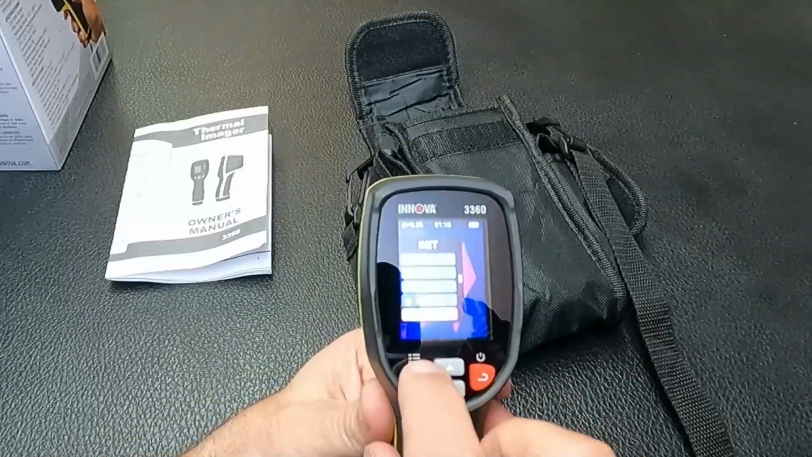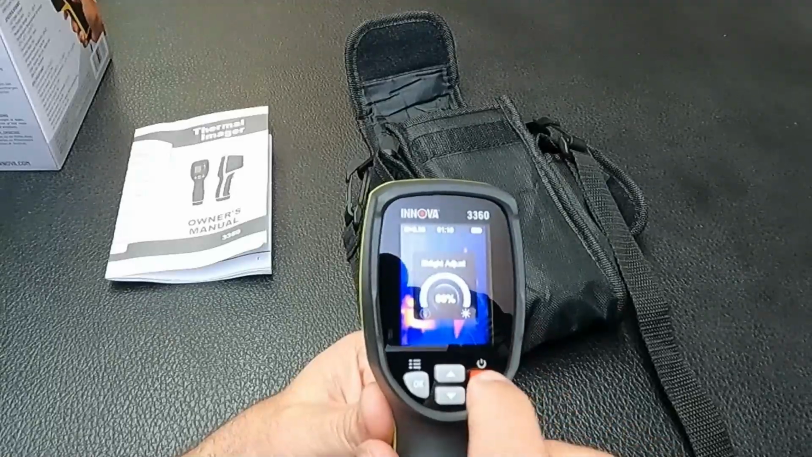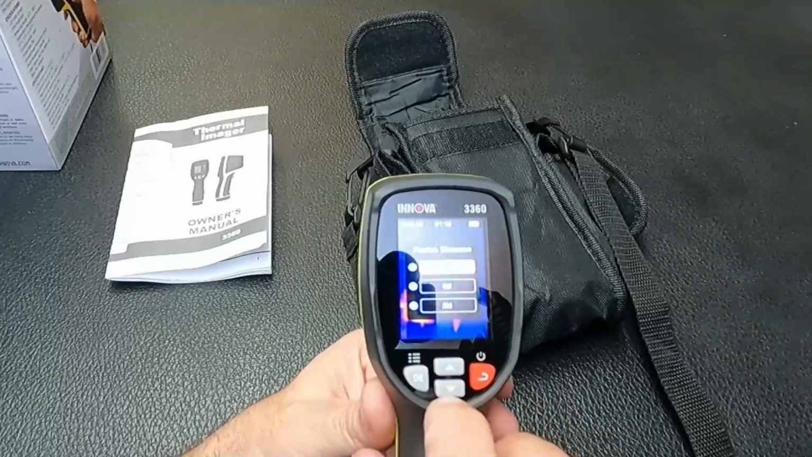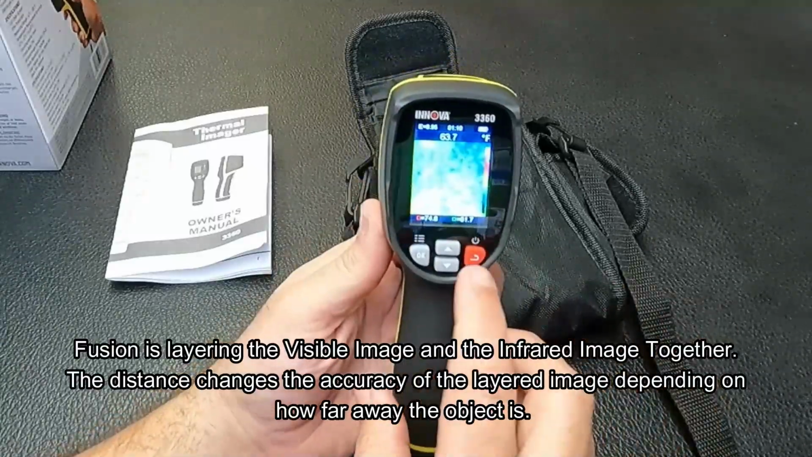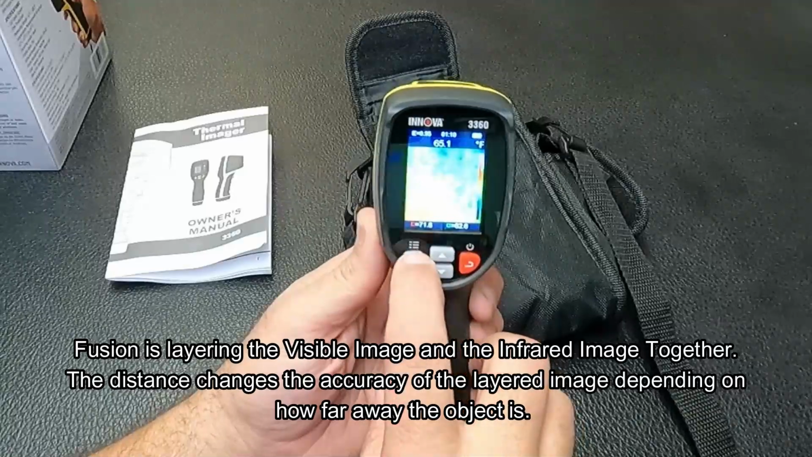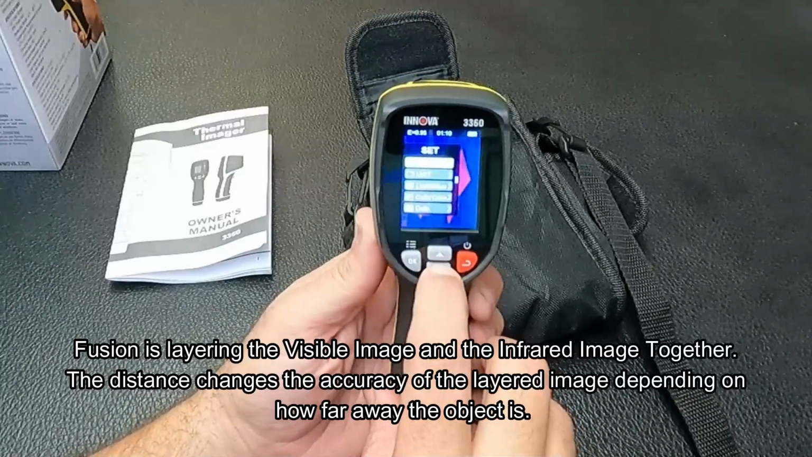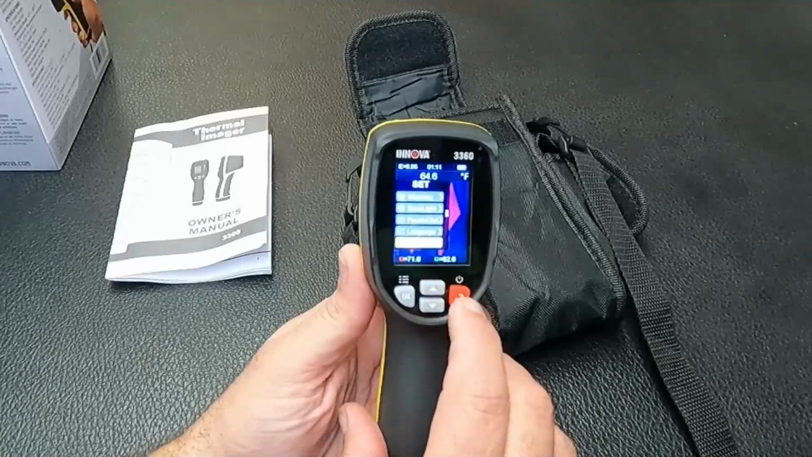We can also change the backlight. Let's take a look at that. Backlight adjust. I'm going to leave it at 60% that it's at right now. Fusion mode, 0.5 meter, 1 meter, or 2 meter. Now I think the fusion has to do with the different layers, blending the infrared and visible images with adjustable settings for clearer diagnostics. Pretty straightforward. There's really not a whole lot to learn on this tool. It's pretty easy to use.